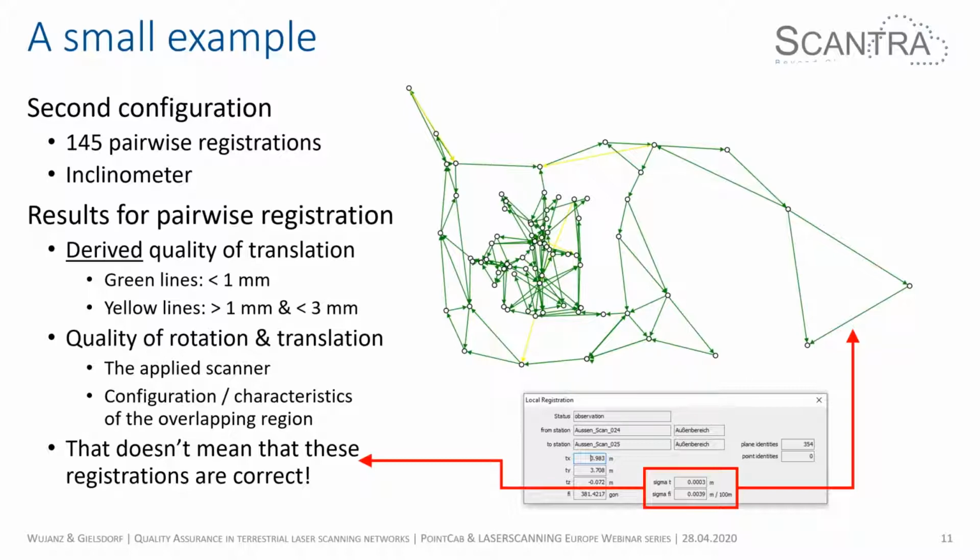That's roughly what definitely helps to receive good registration parameters.